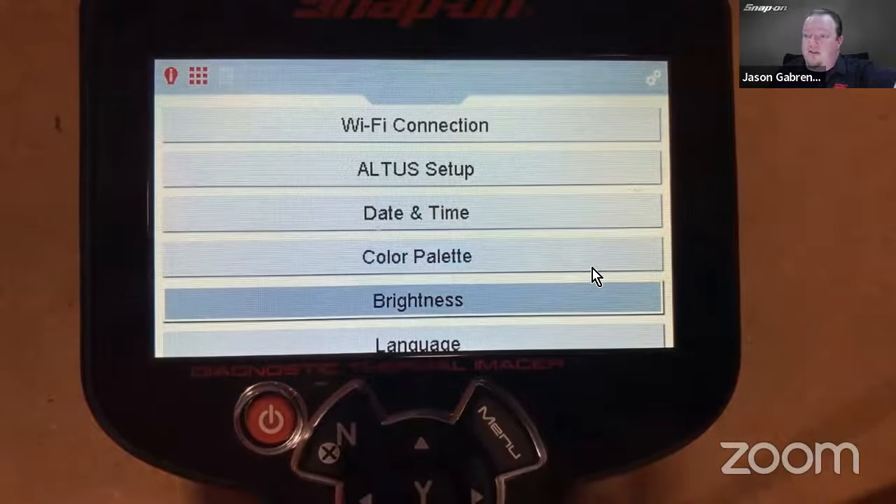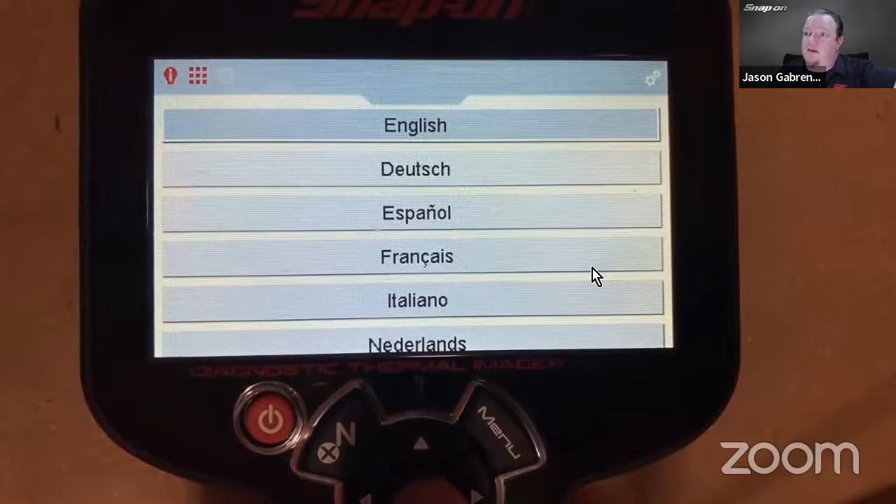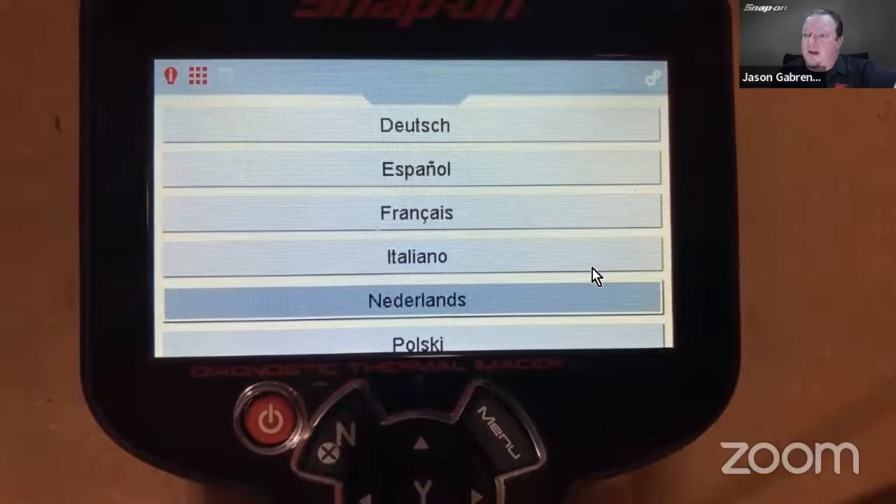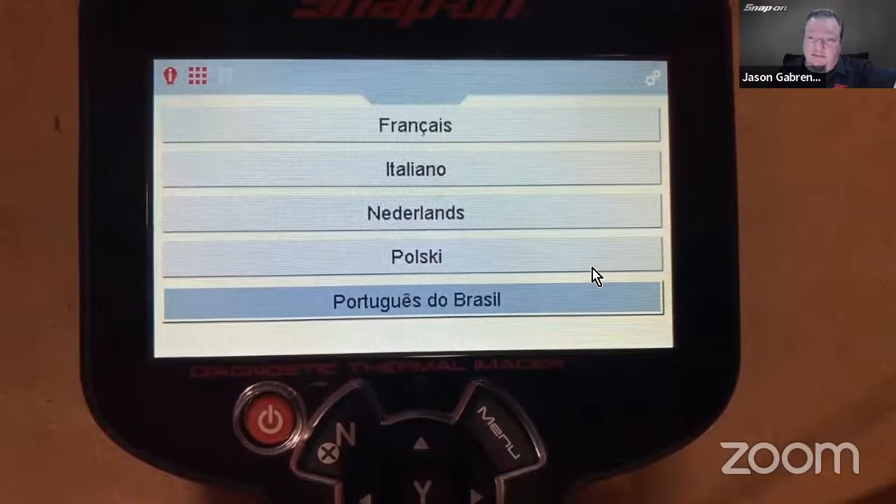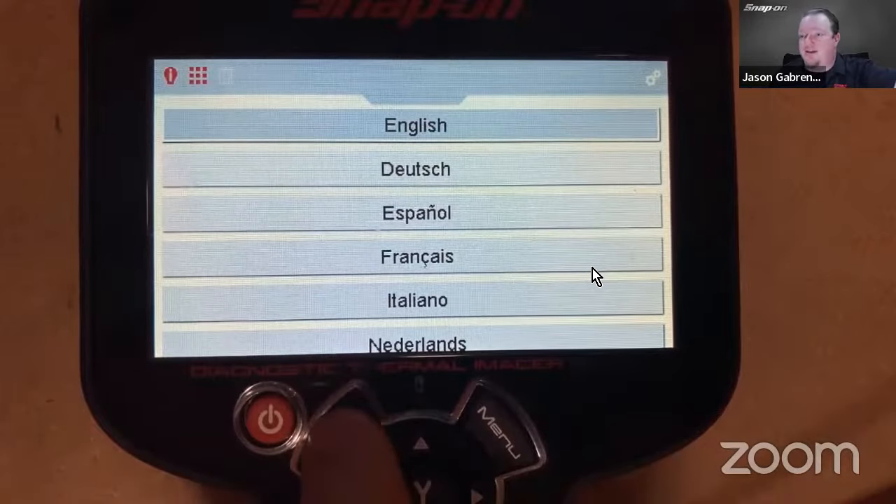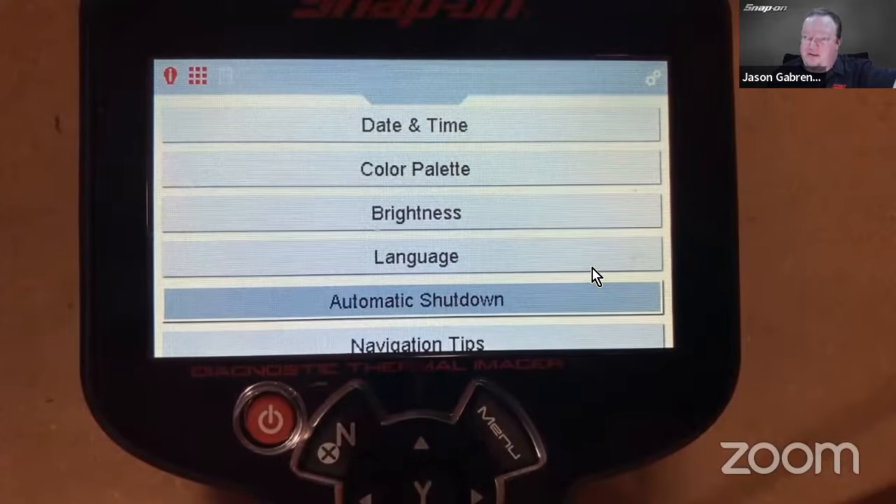Brightness is going to change the brightness of the screen. Language is going to change the language. We've got quite a few languages available on there, especially since it's not a lot of stuff to translate in here, of course. So it'll work anywhere in the world, or at least on any of these languages. Not necessarily anywhere in the world, but, automatic shutdown timer. So you can tell it to shut down after X number of minutes.